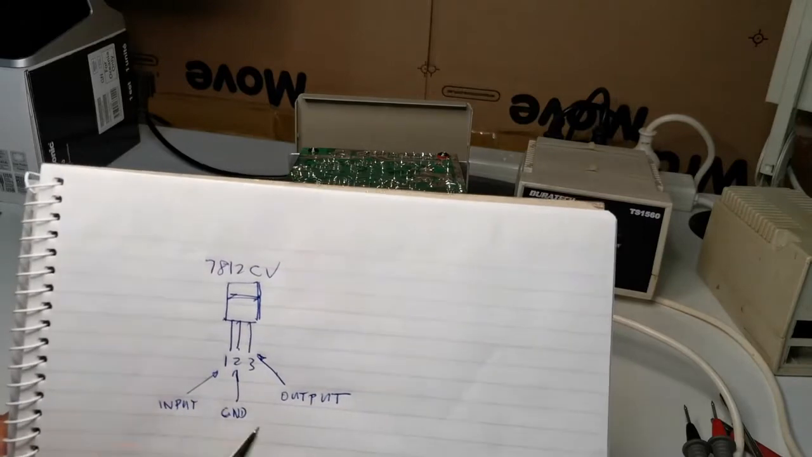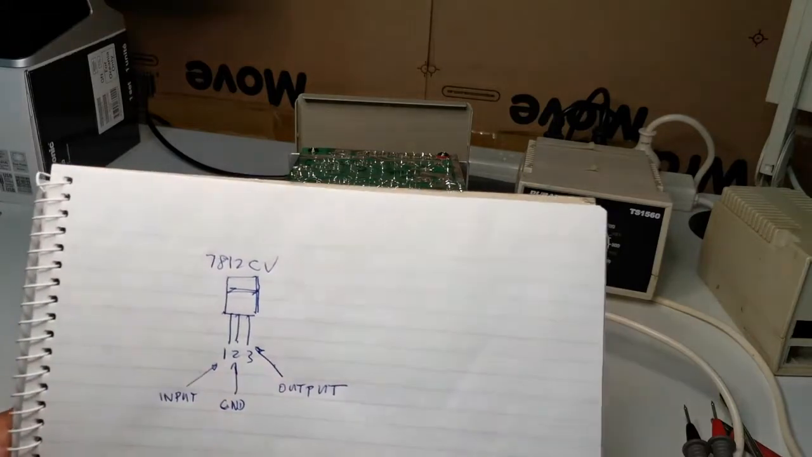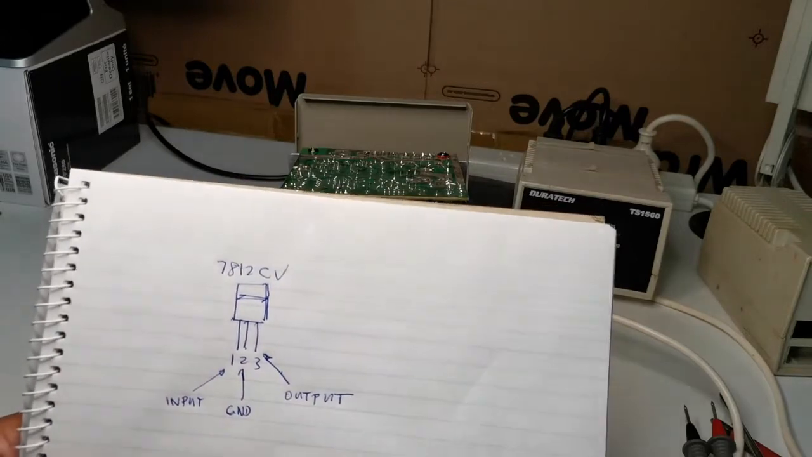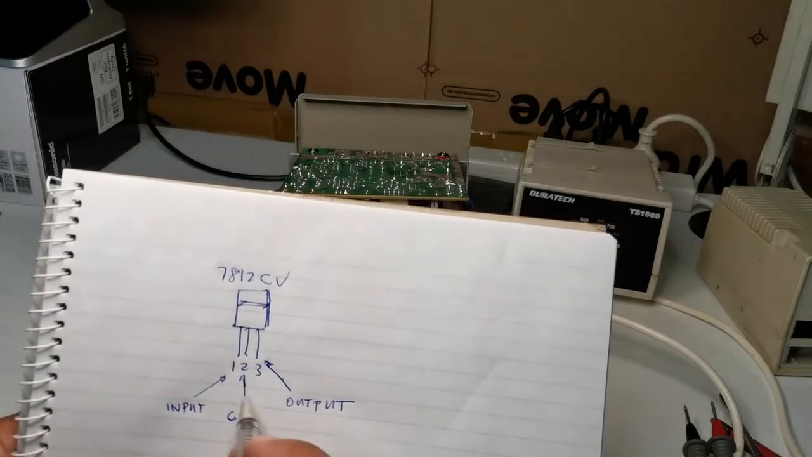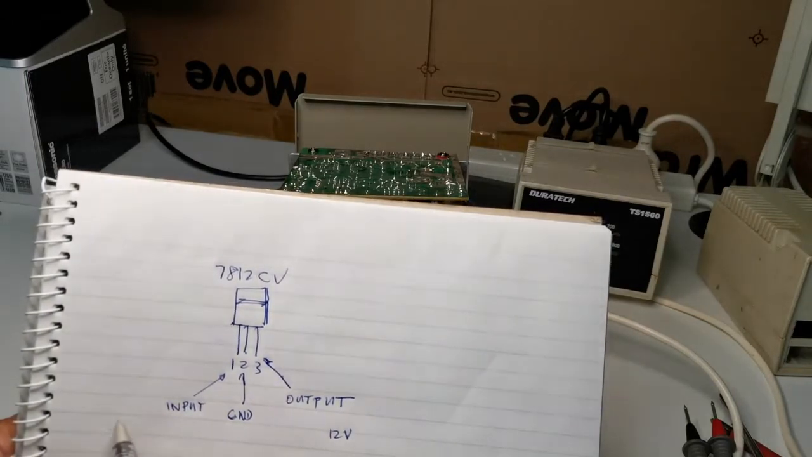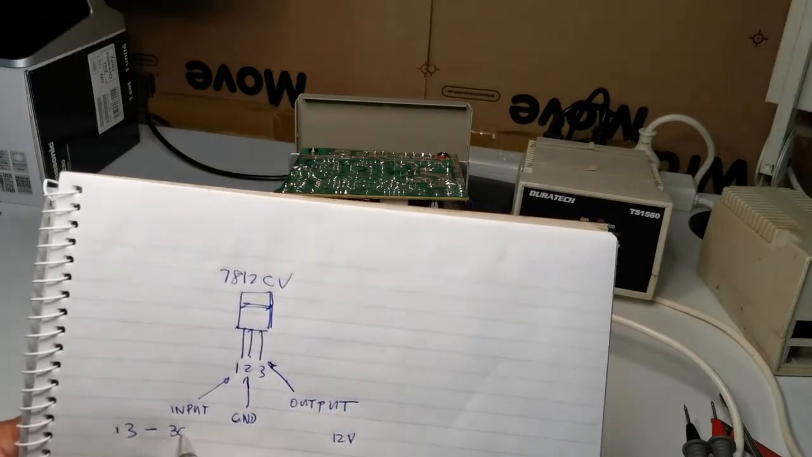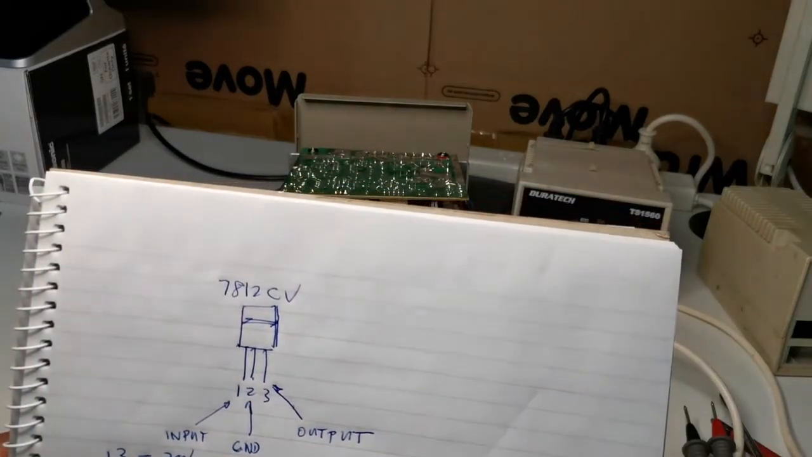So the voltage regulator, the 12 volt regulator: the ground is not always the ground. Sometimes it's a floating ground or offset ground, with respect to the input. So the output with respect to the ground, I mean pin 2, should always be 12 volts. The input can go from above 12 volts, 13 to 30 volts, and it regulates down to 12 volts. So we'll have to trace where this 12 volts is going.